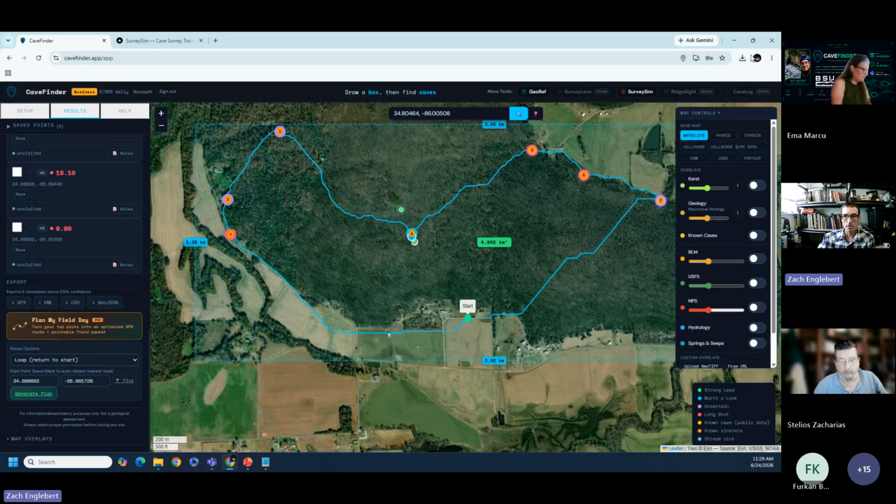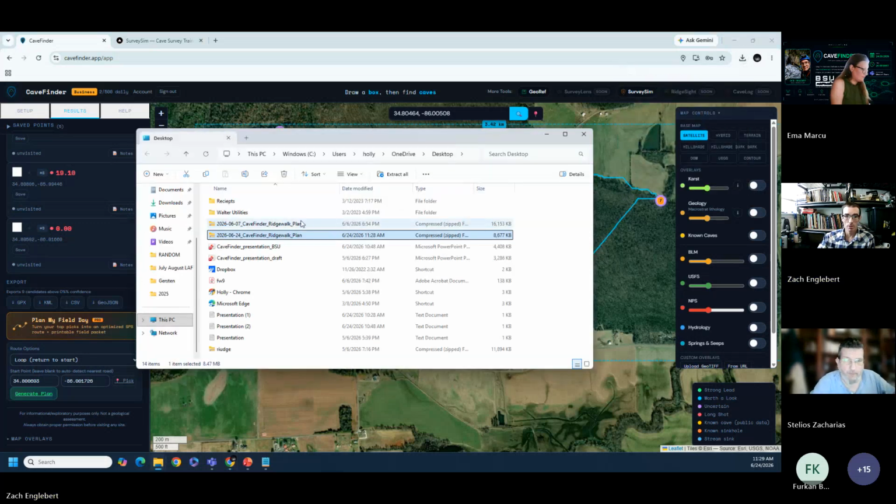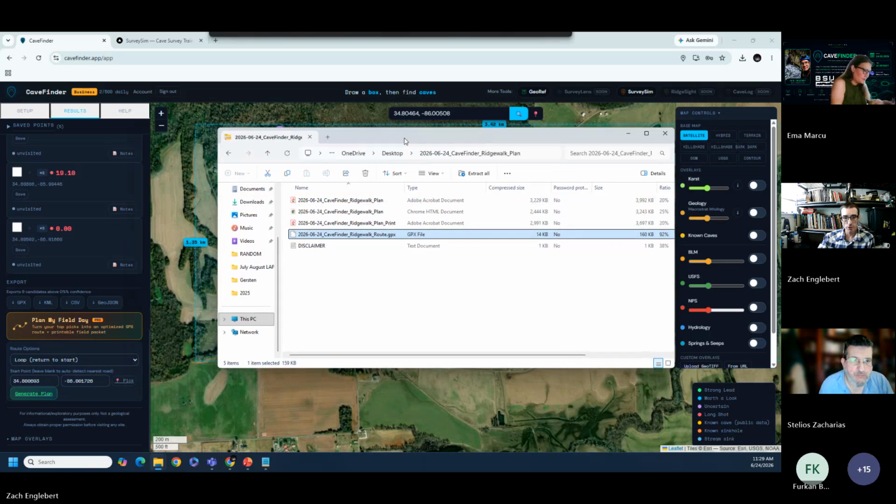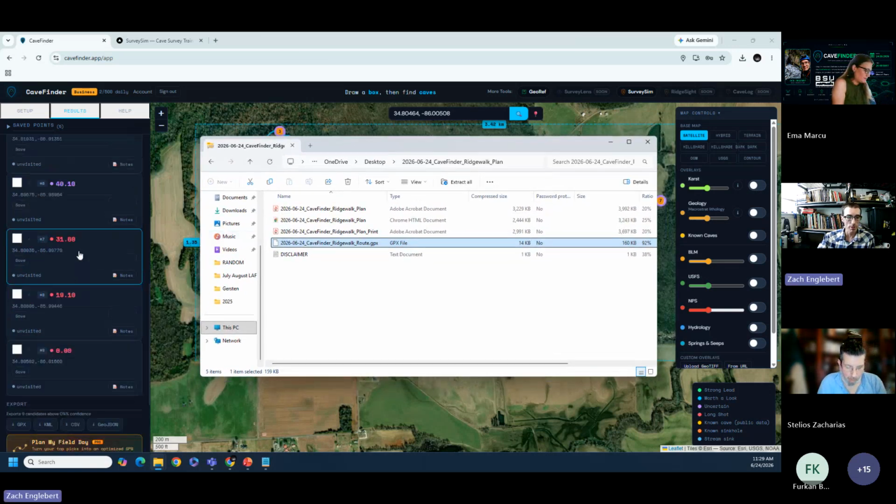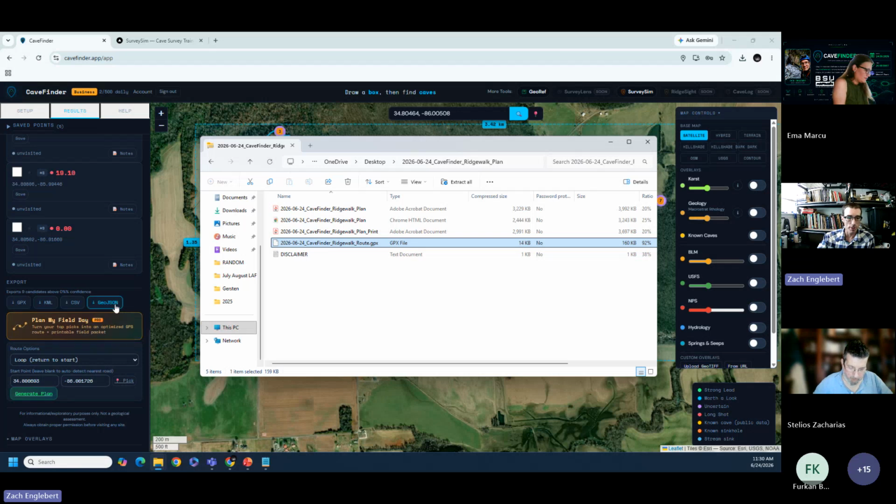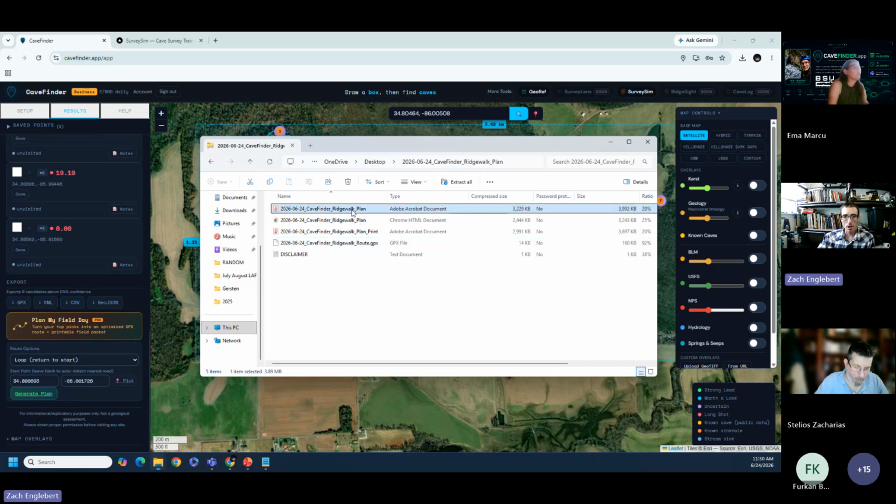Let's see what it just downloaded for us. Well, it's got the GPX file of those points for you to load into your GPS app of choice or whatever you're using. If you prefer KML or KMZ, it's there too. There's GeoJSON. If you're old school and you want a spreadsheet, we have that option. Let's open up the ridgewalk plan.